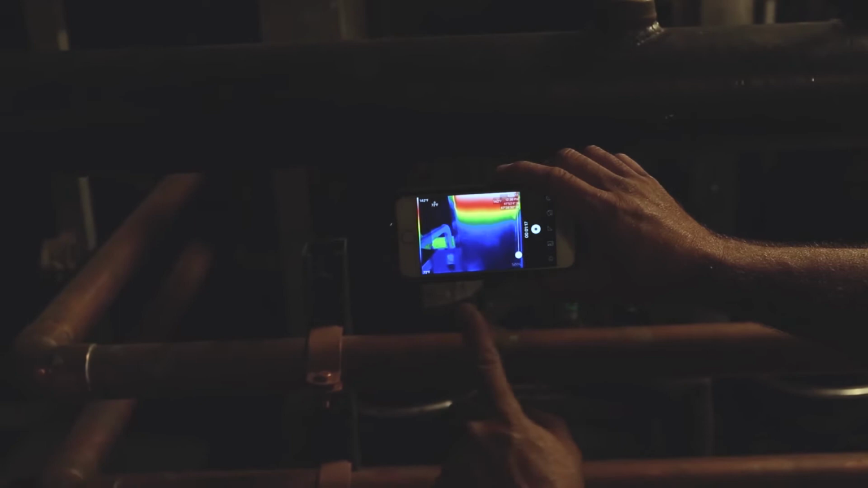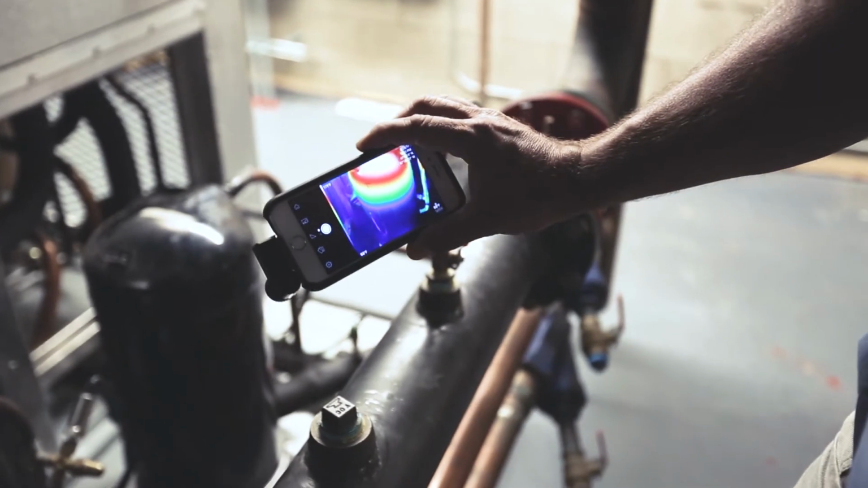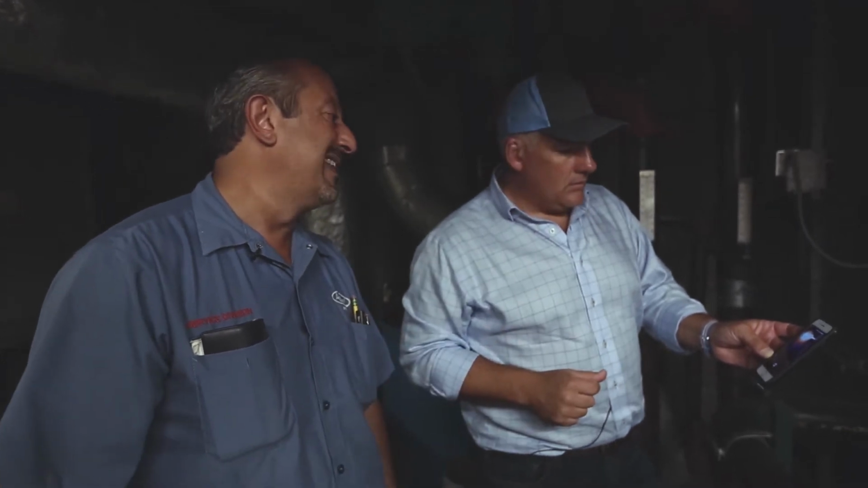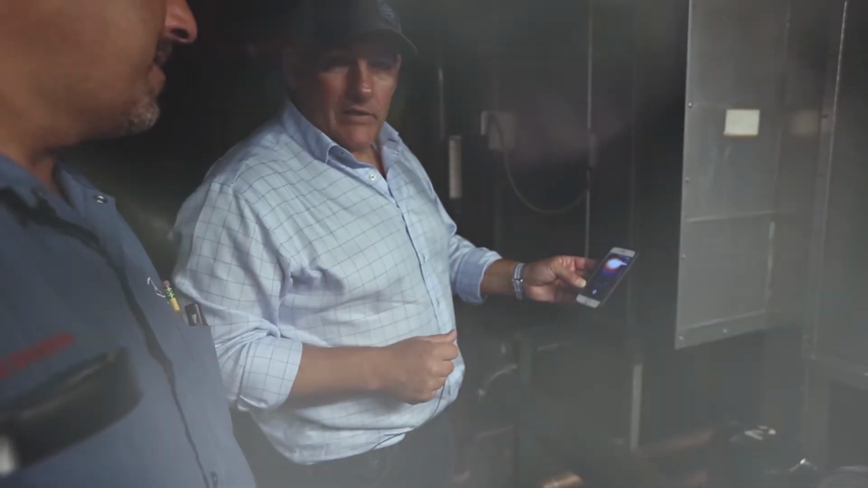If you have internal issues with the compressor, you can see them through the actual equipment. If there's a mechanical issue inside the compressor and you don't have a nice even ring, that tells you there may be a mechanical problem. Maybe the seals in the compressor, a rotor possibly leaking, or an internal problem. A thermal scan will help you resolve your problem. Nice, that's good to know.